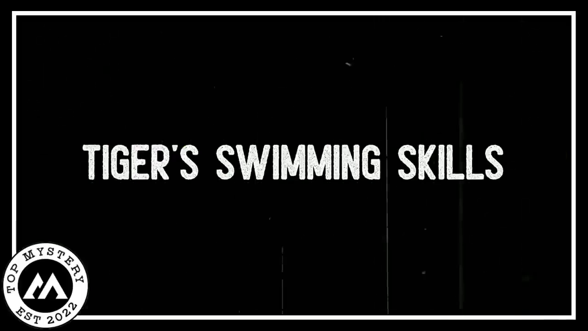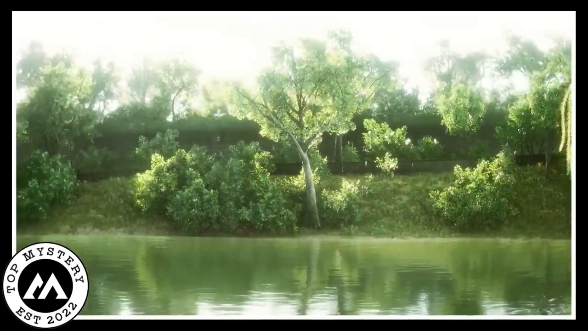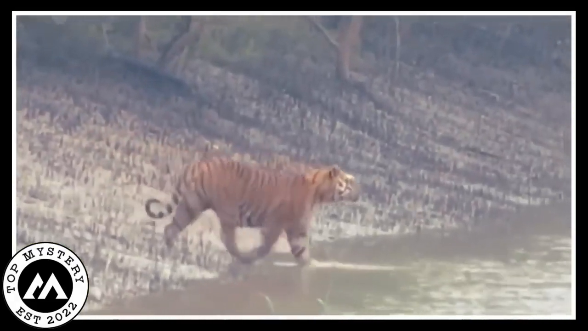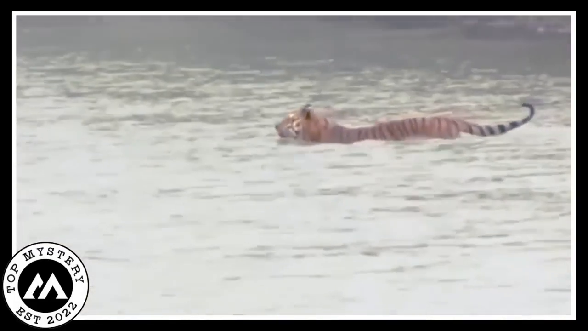Tiger's swimming skills. Out in the wild, something amazing happened. A strong tiger decided to jump into the river, surprising everyone. A camera, still watching from the riverbank, recorded the tiger swimming underwater like a real pro.